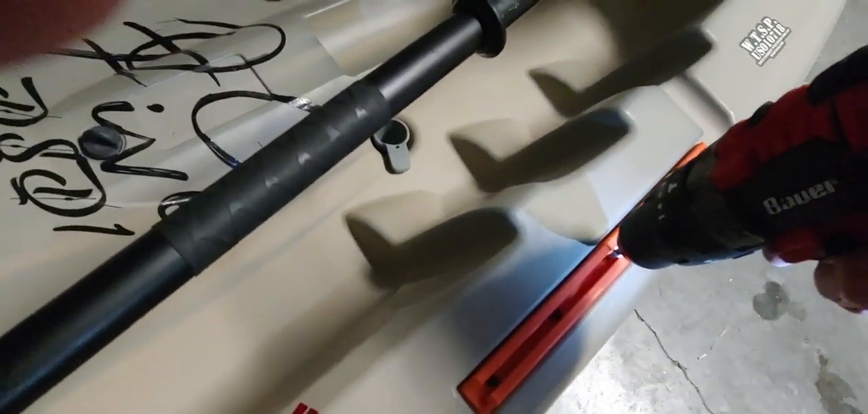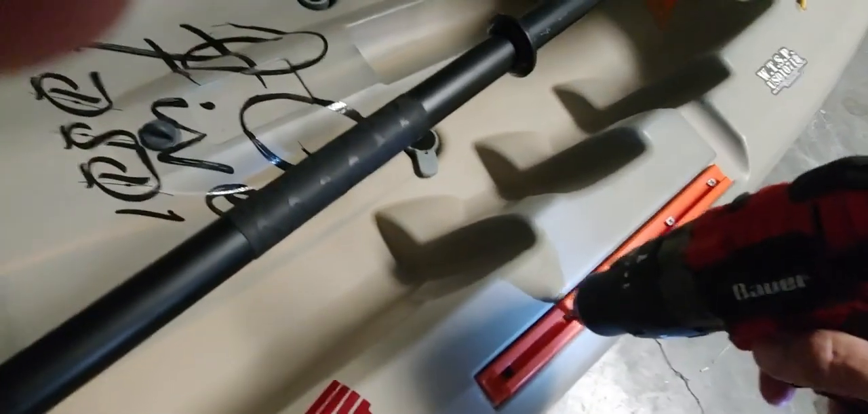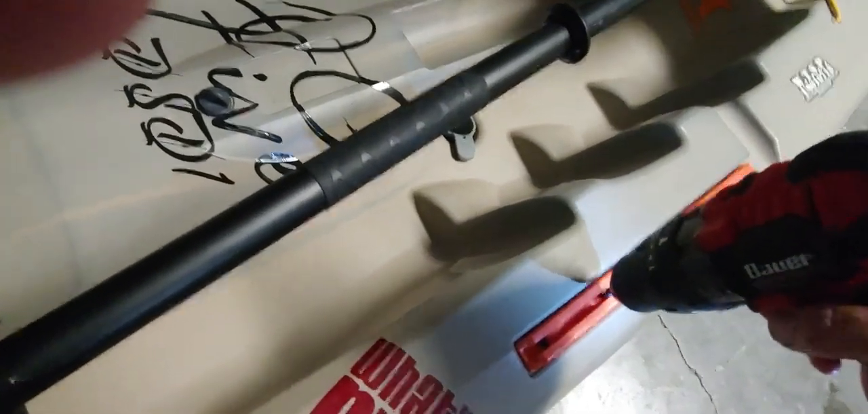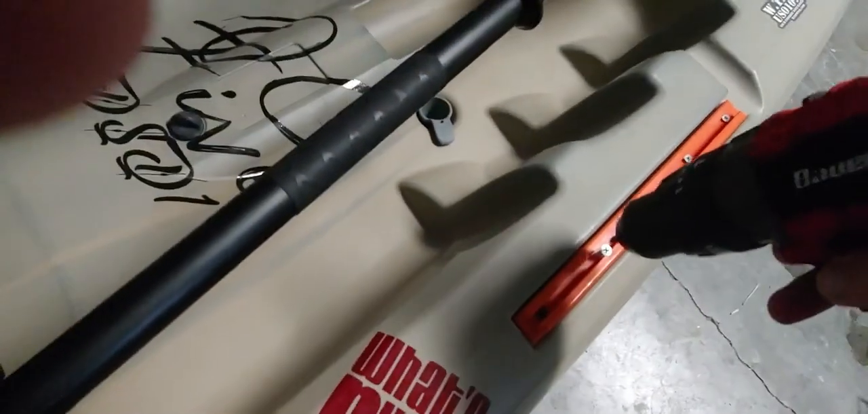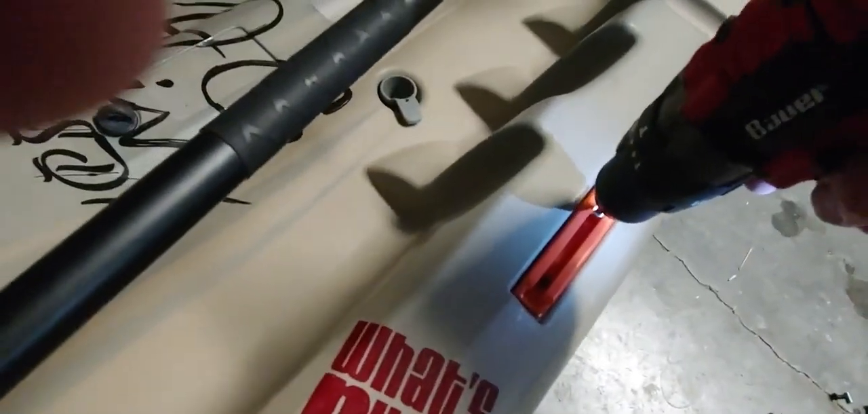Also, anytime you drill something in a boat like this, I use long screws. That way, if there's an issue, you want a lot of material that has to pull out before anything comes off your boat, or you have a hole exposed to water.